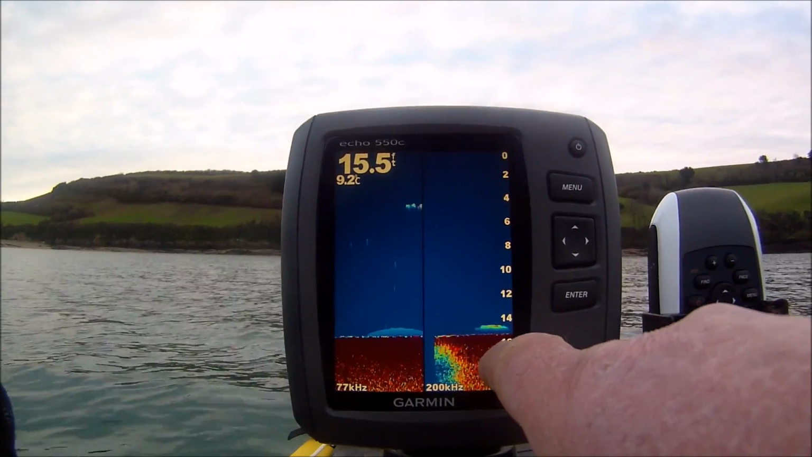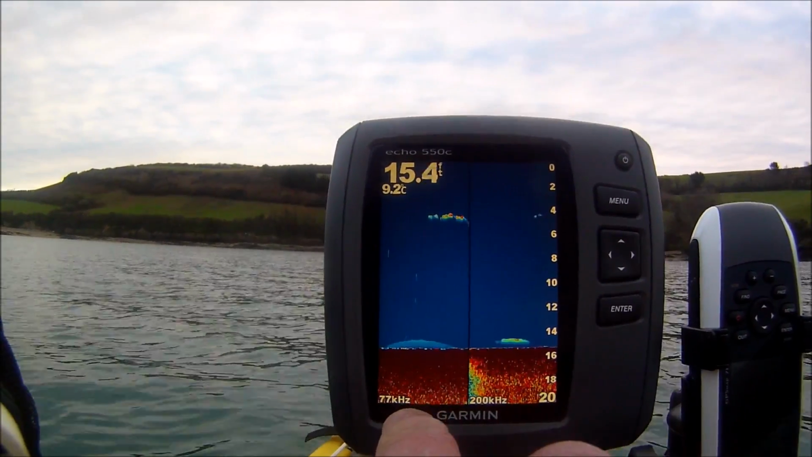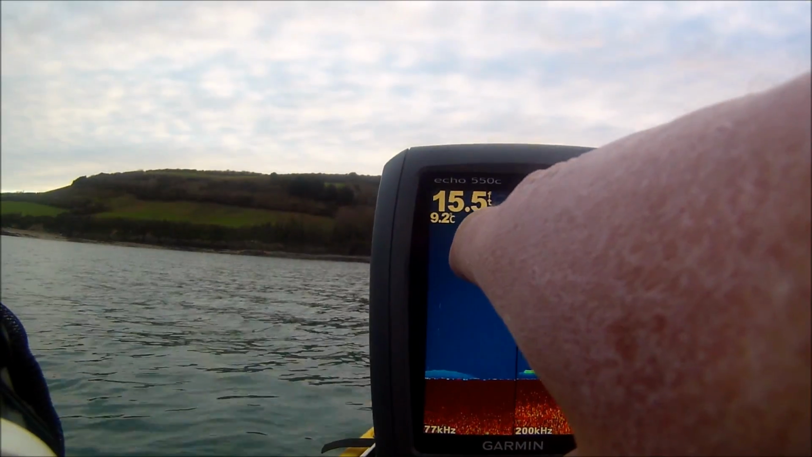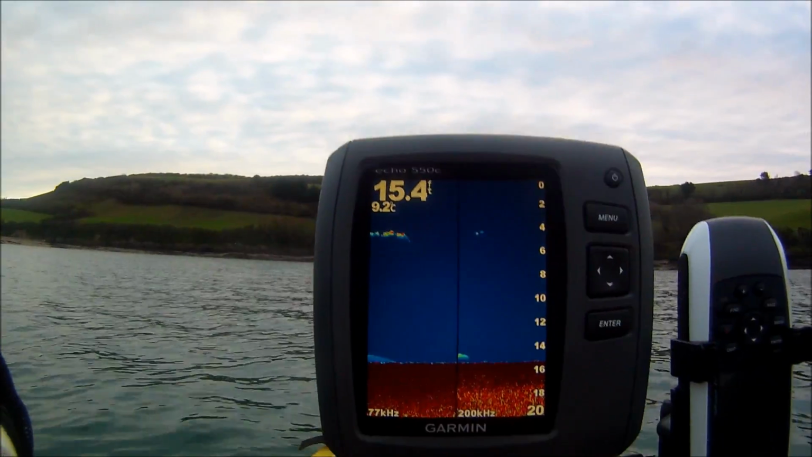So this one is firing a narrow beam down, I think it's about 20 degrees, and this one's firing a wider beam down. And already there, can you see the difference, how much more detail in the water column on the 77 kilohertz, and that's the same thing on the 200 kilohertz.